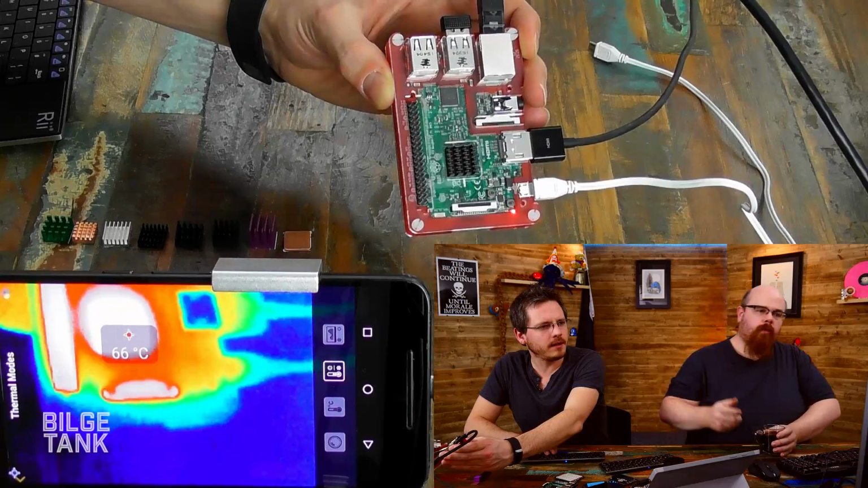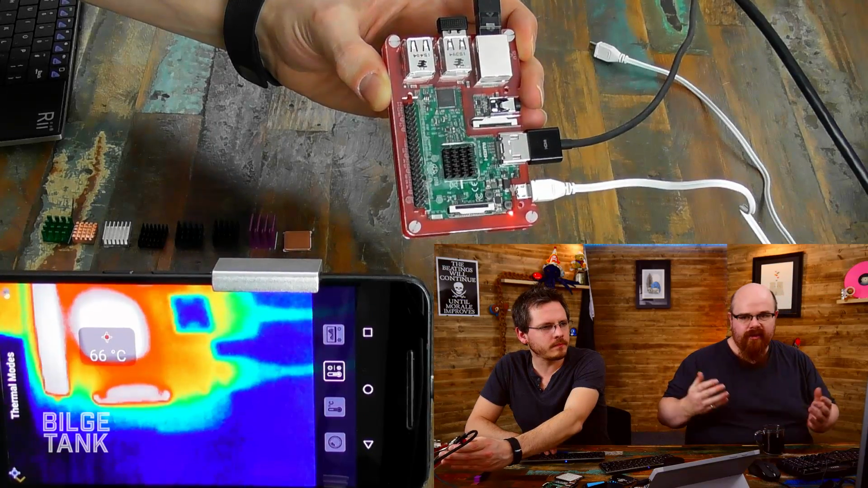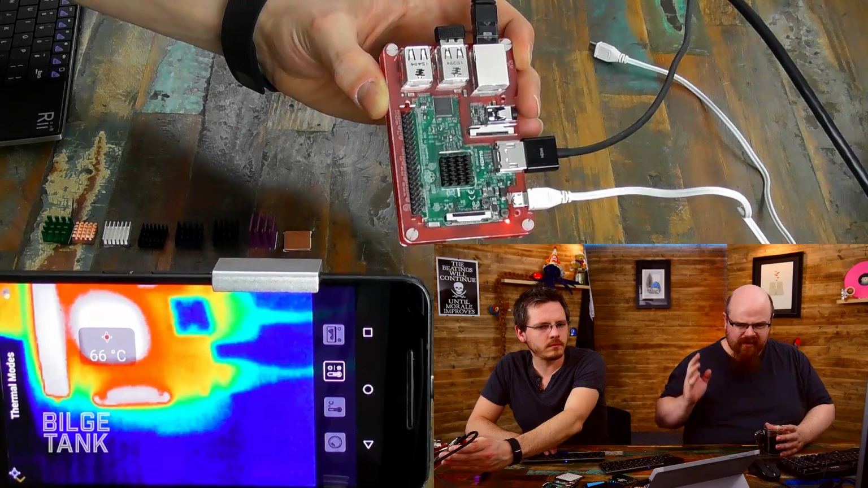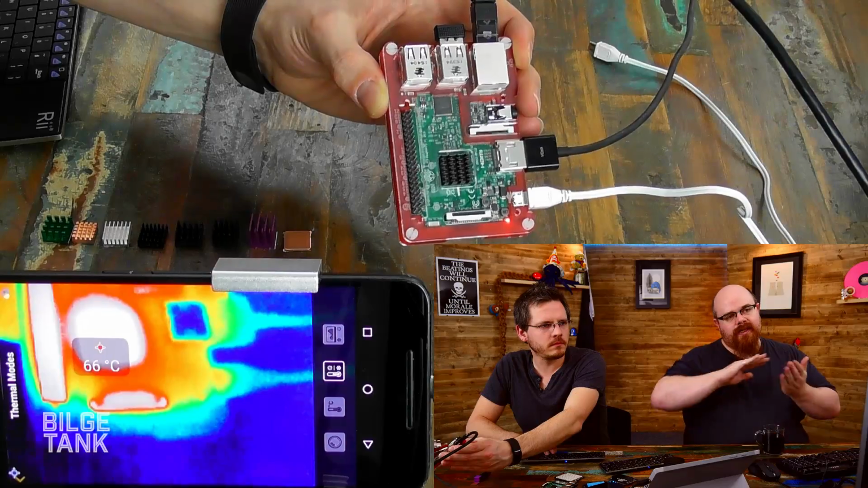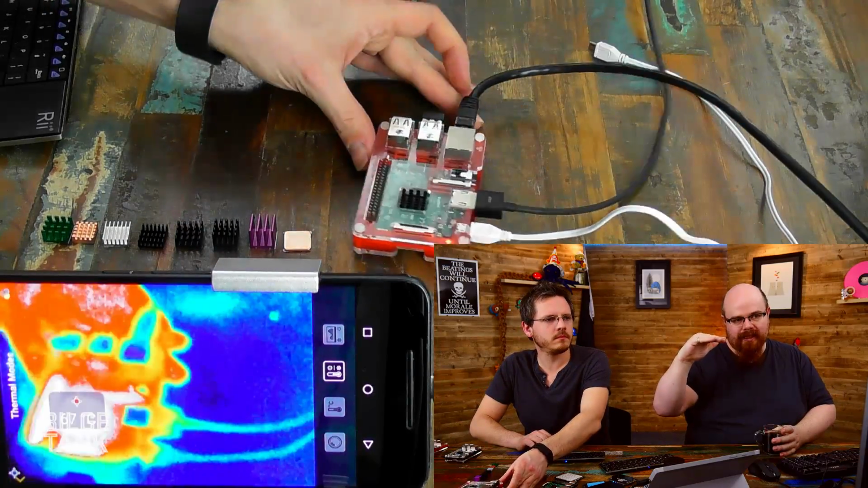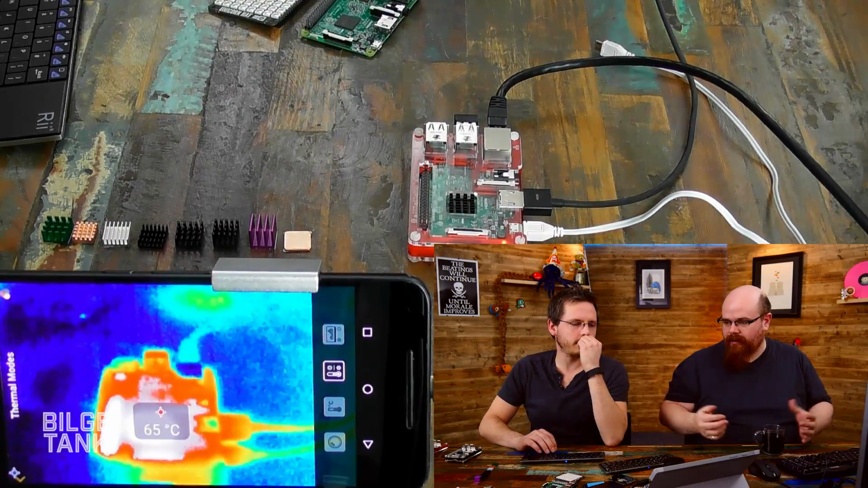But what you're really looking at with heatsinks, when you're doing something like intense computation, 3D, Blender, calculating primes, running something pretty hefty, is the time it takes to get up to that throttling temperature and how hard the throttle is. It's not really about just keeping the temperature down, it's keeping the temperature down for a bit longer.